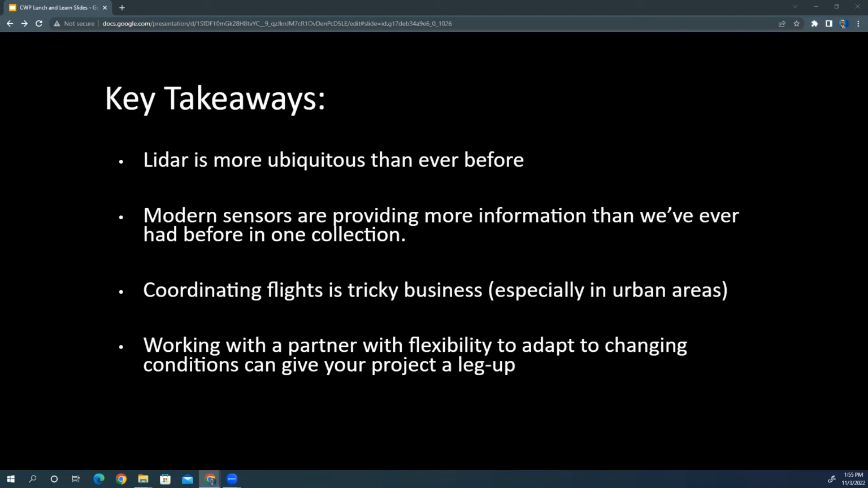We heard about how coordinating these flights is kind of a tricky business, especially the more urban the area is. It's not just like flying a kite. And then lastly, having a partner can help give you the flexibility you need to adapt to what's changing.